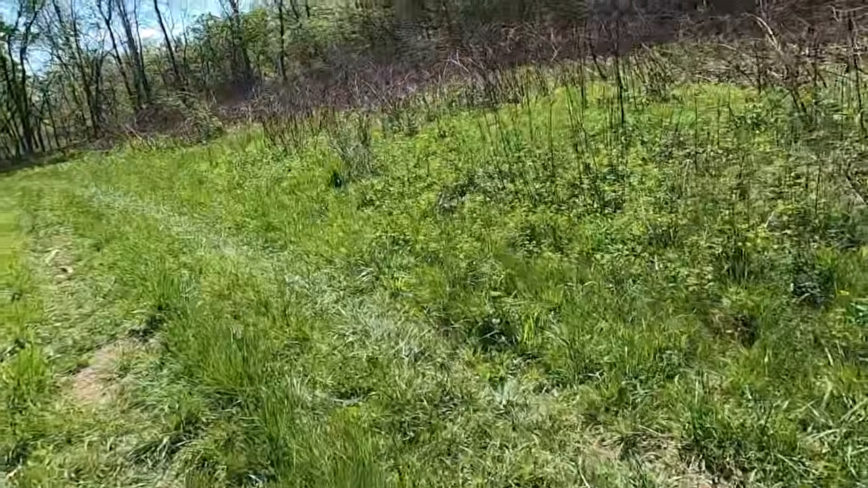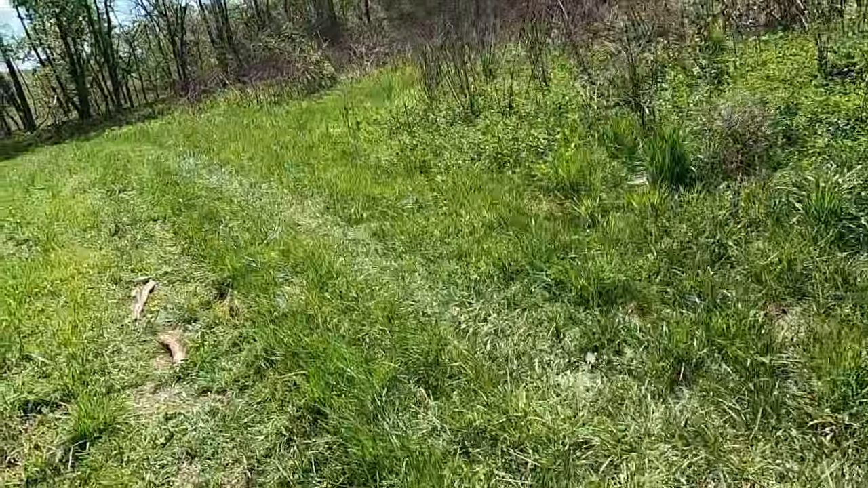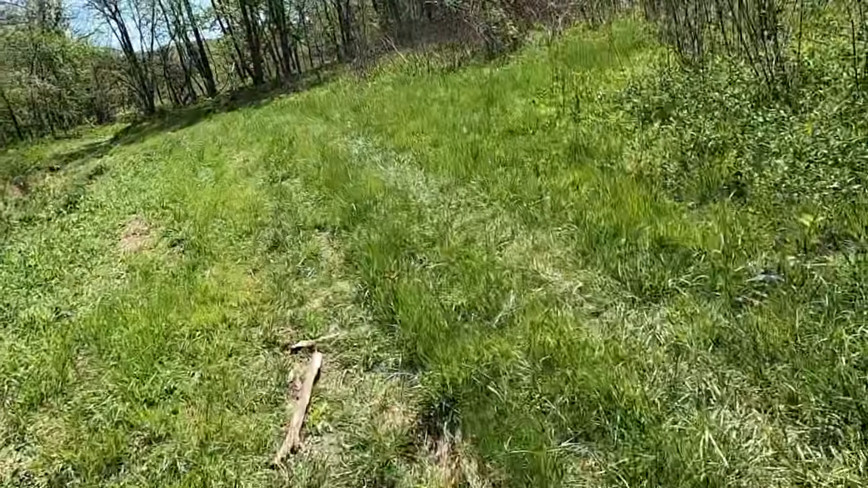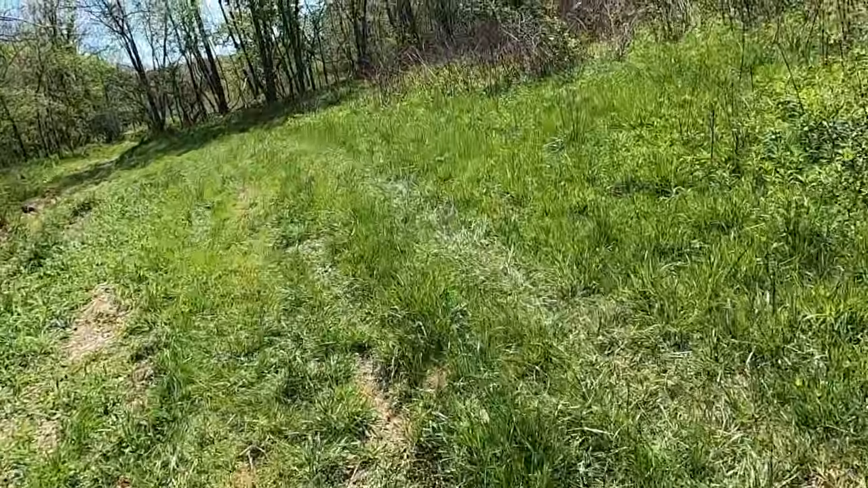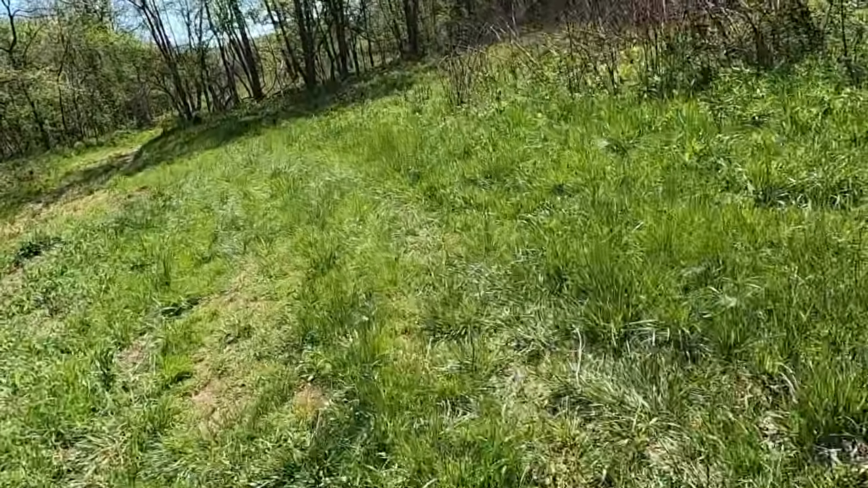Yep. Usually sightings are just a sighting, and that's all you got is somebody's story. Very common. Thermal video is going to allow us to stand right where the Bigfoot stood, and if he snagged a hair, it's on. Yeah.